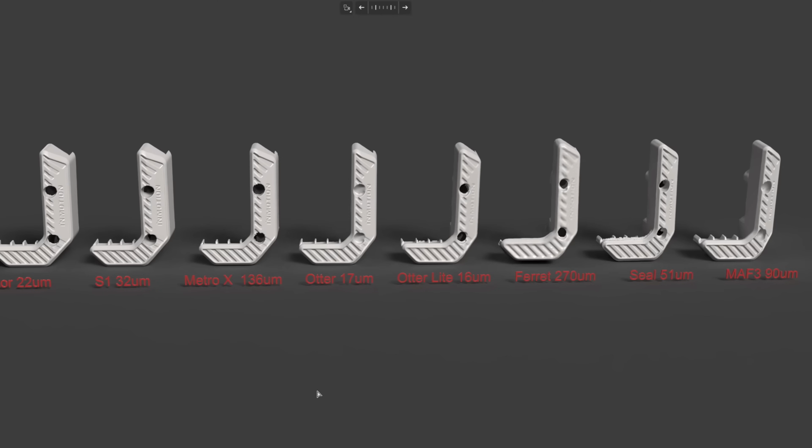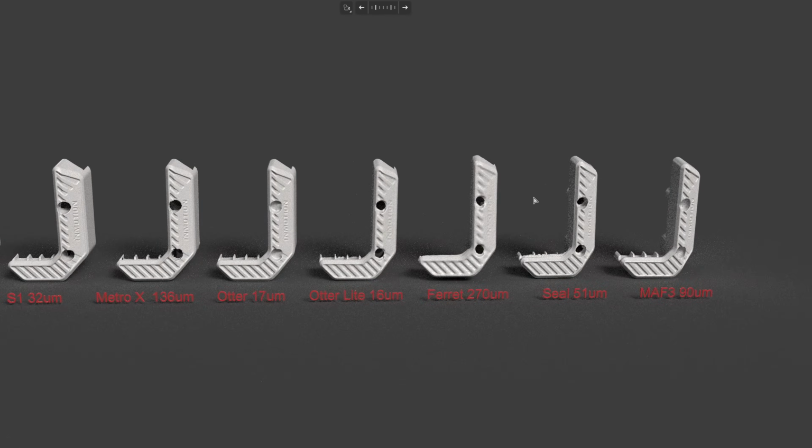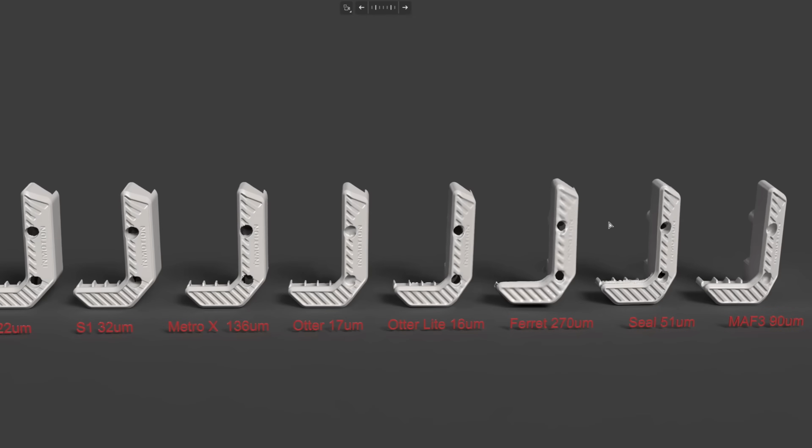So in this test, the least accurate 3D scanner will be the Ferret. And you can see that it gives a distorted shape. Ferret is not made for this. It doesn't even come with a calibration board.